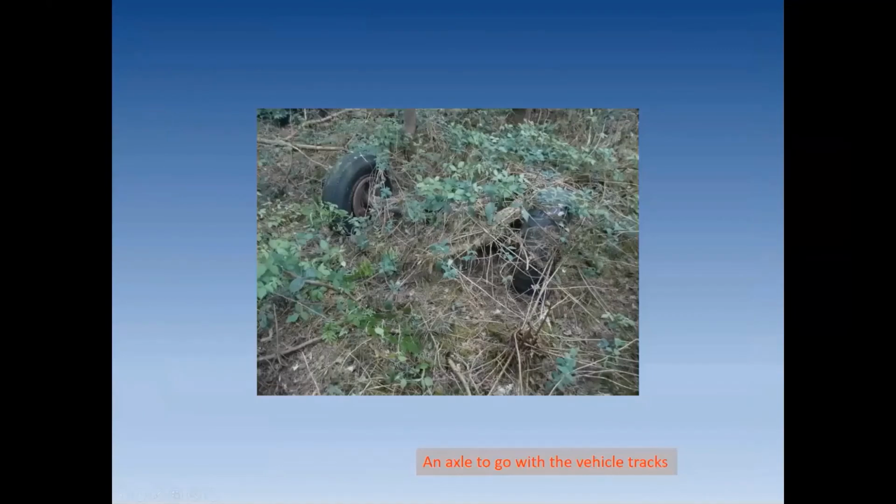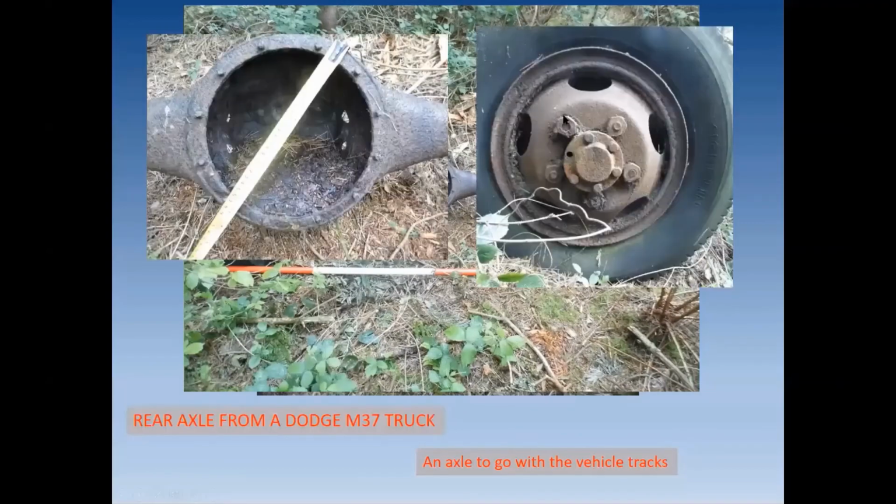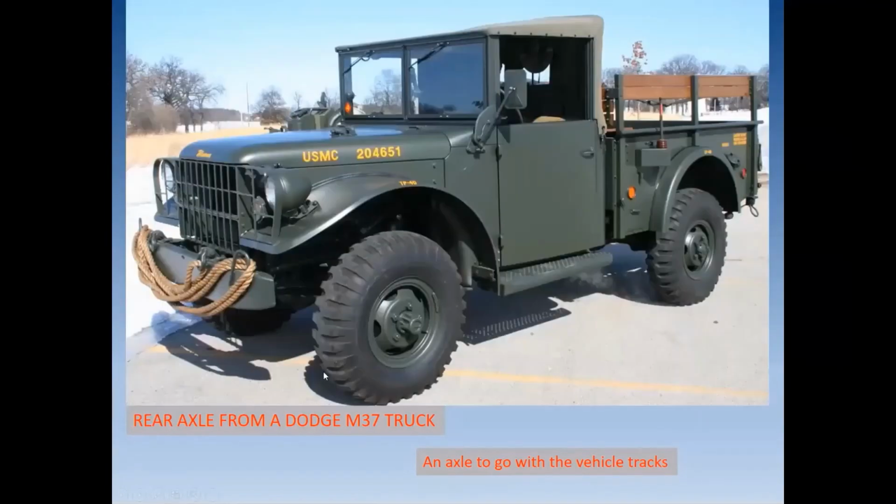And then we found an axle. And that kind of goes with the vehicle tracks. And I had to try and find out what axle it was. So I pulled the axle out. And I think from the differential and the way the wheels are, they're kind of composite hubs, that it had to be from a Dodge M37 truck, something like that.